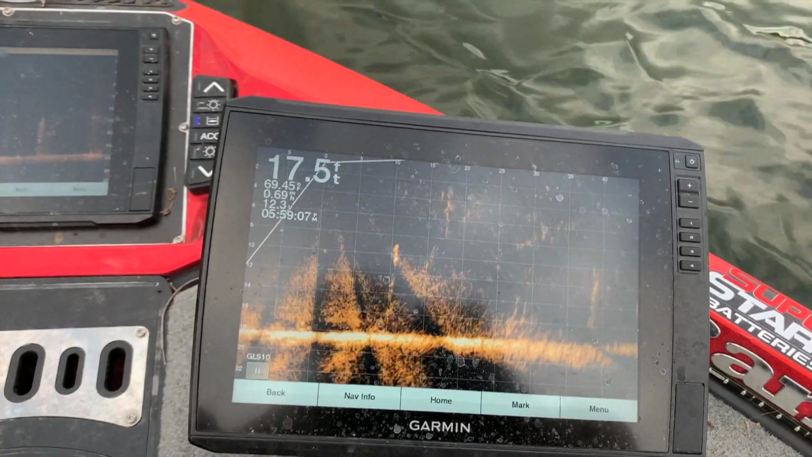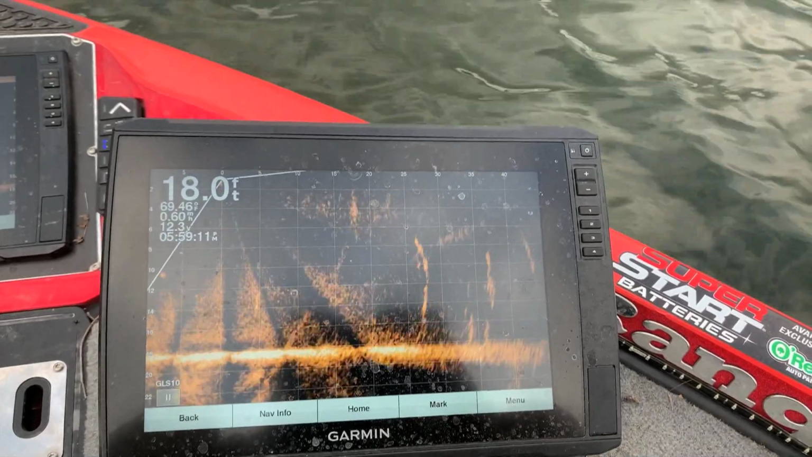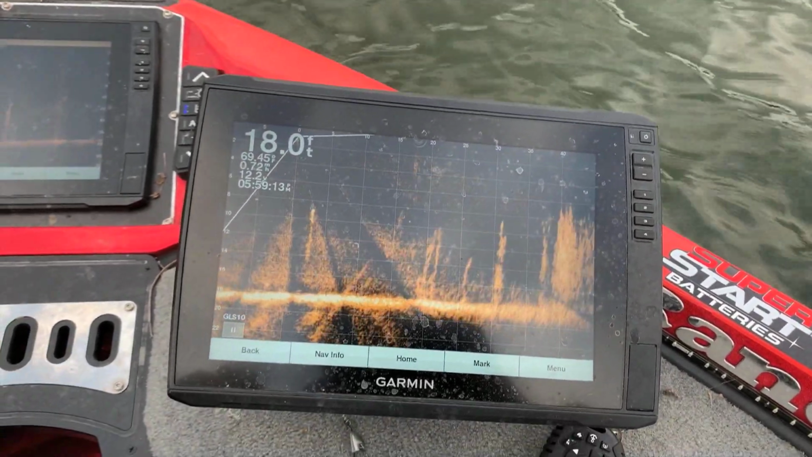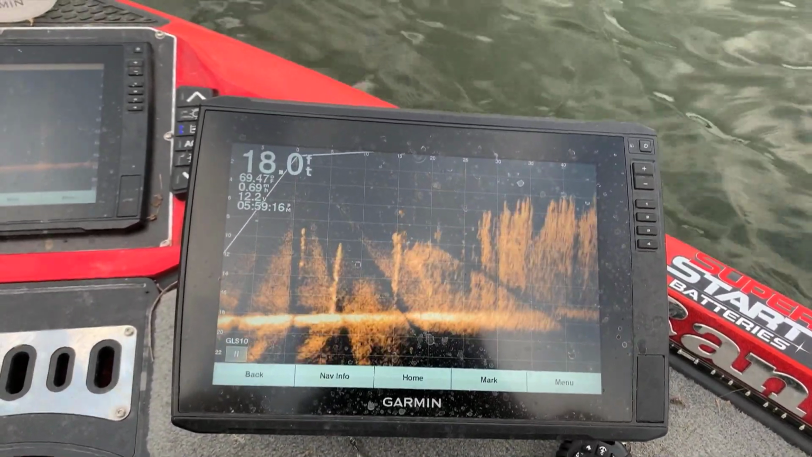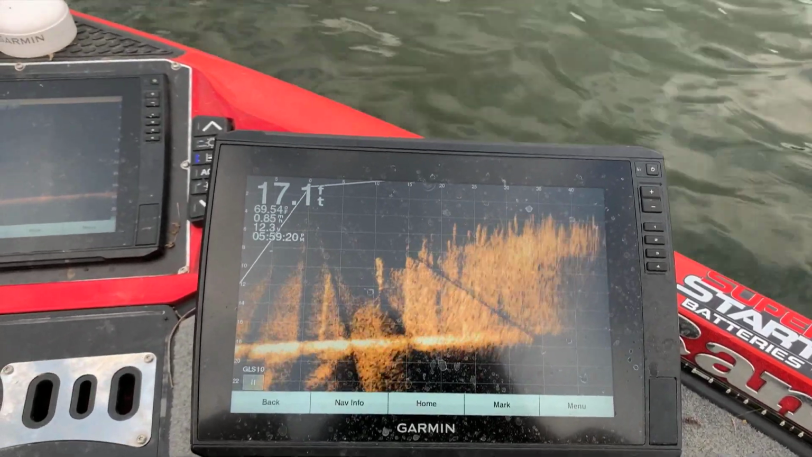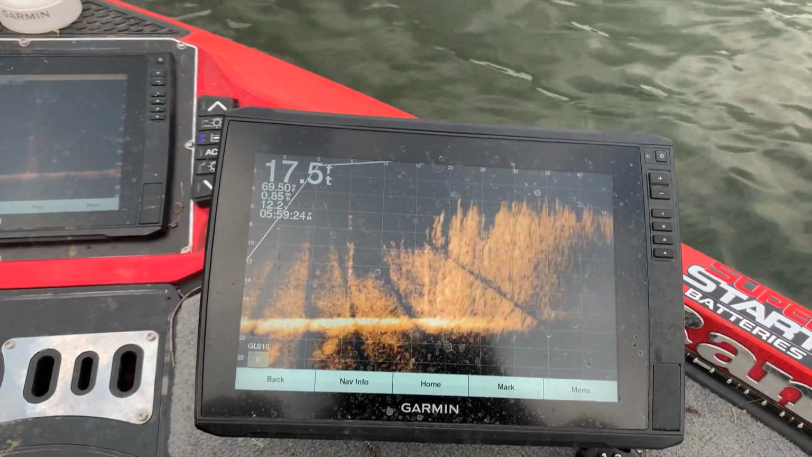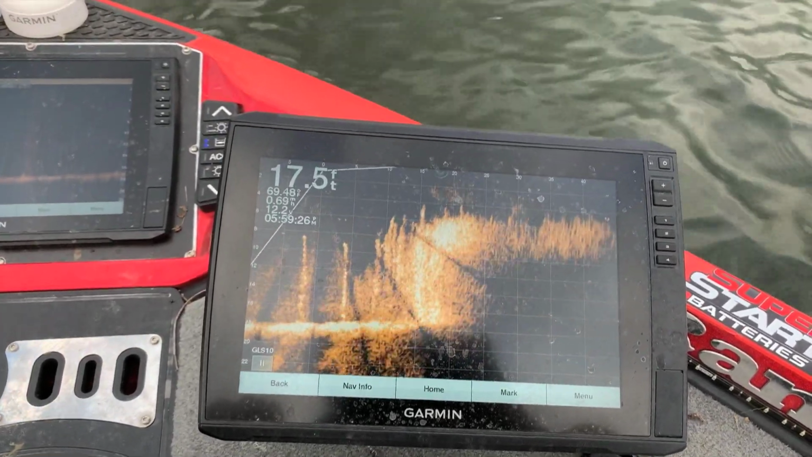But we're not finding any bunches of them at all. Which is kind of what we're wanting to find. Fish that we've caught have been pretty deep. I think they're down in that grass right now. A lot of them are in that grass. I don't know why. It's cloudy. You'd think they'd come out on the edge of it, be in some open water.